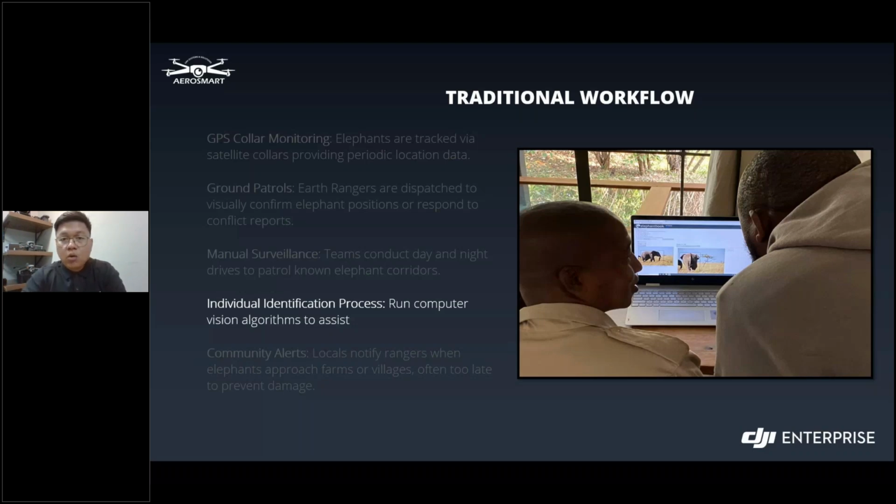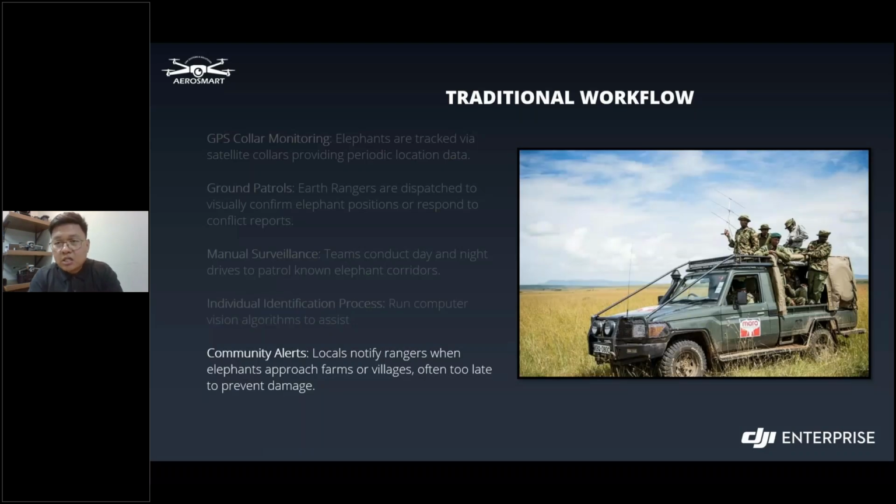Next, in critical situations, for example when there are illegal poaching or poachers and other hazardous scenarios, the process moves to community alerts, where local residents notify the rangers when elephants are seen approaching farms or going to some villages. Unfortunately, these reports often come too late, when it has already been done. So that is one of their pain points.